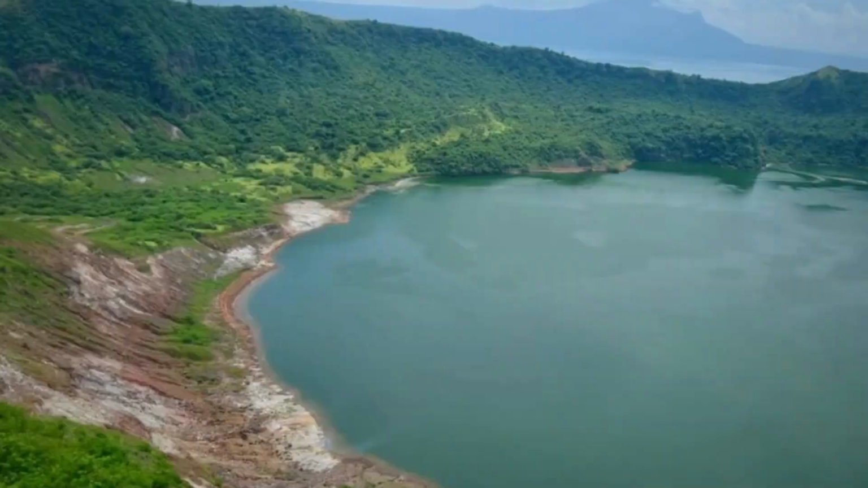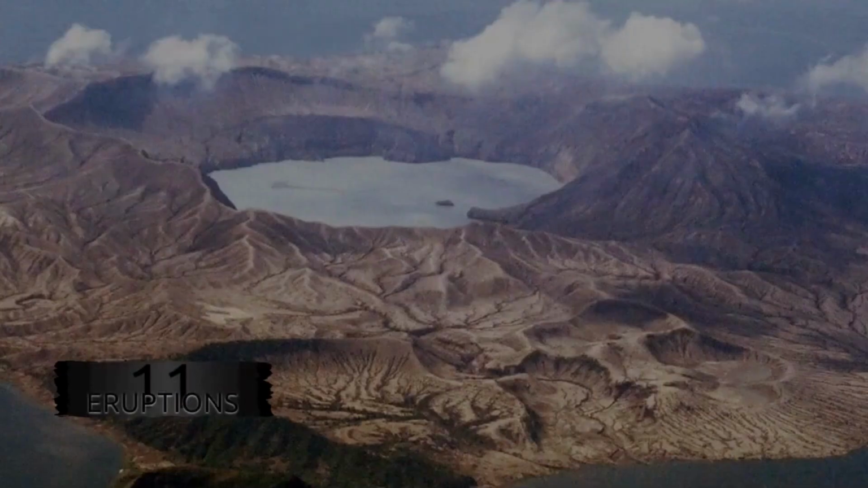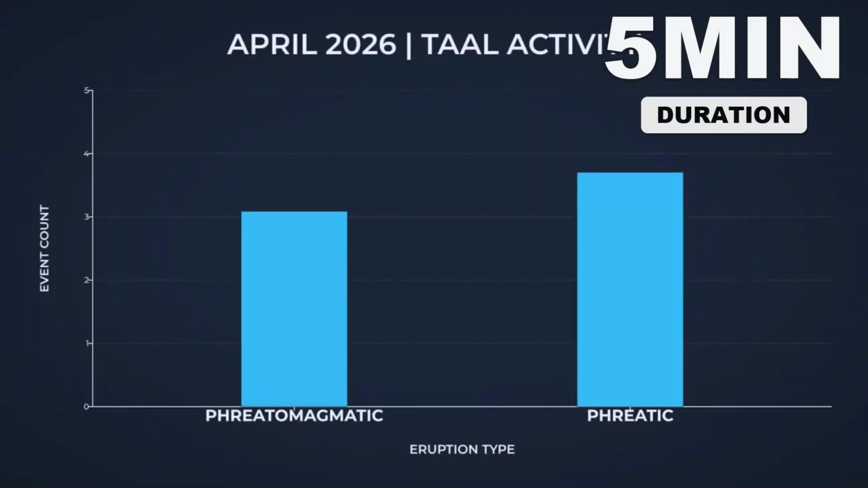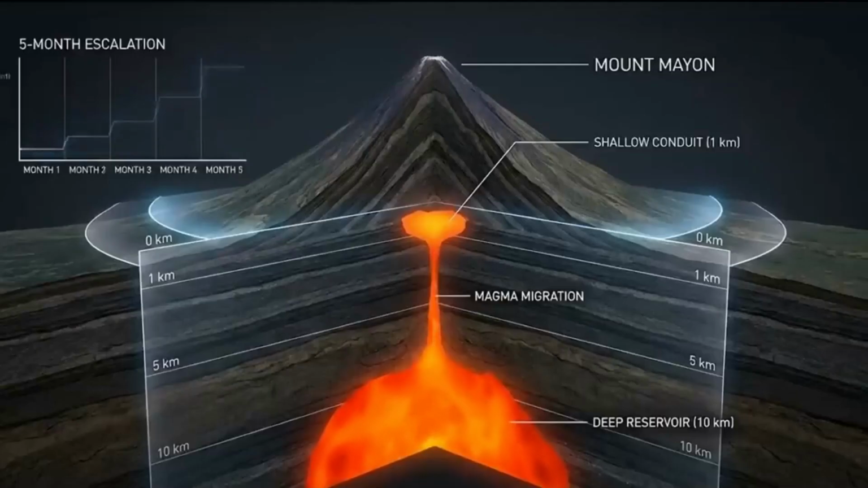This was not a fire. It was not a conventional explosion. This was Taal Volcano, one of the most dangerous and unpredictable volcanoes on Earth, waking up again. The event lasted just 5 minutes, but it was a stark reminder that the serene lake is a lie. Beneath it, a catastrophic force is building.